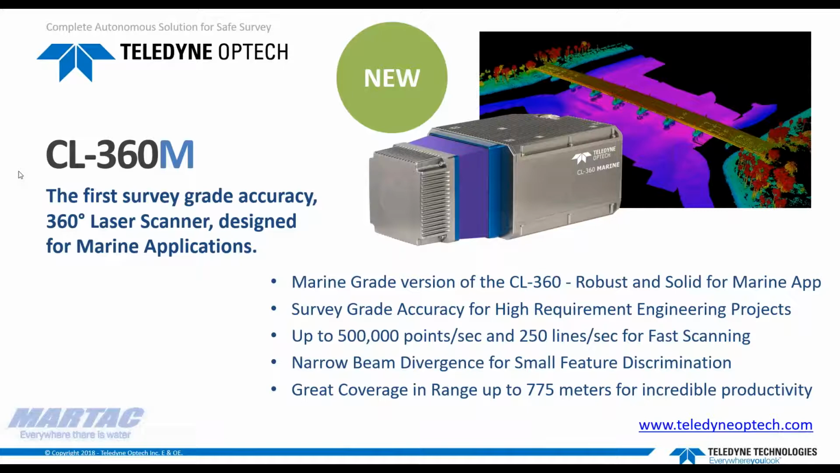This sensor also carries a very powerful laser engine, so it shoots up to 500,000 points per second and 250 lines per second for fast scanning. That's 500,000 points per second being shot at the structure or the seashore. It's super fast laser scanning, saving time in field operations.